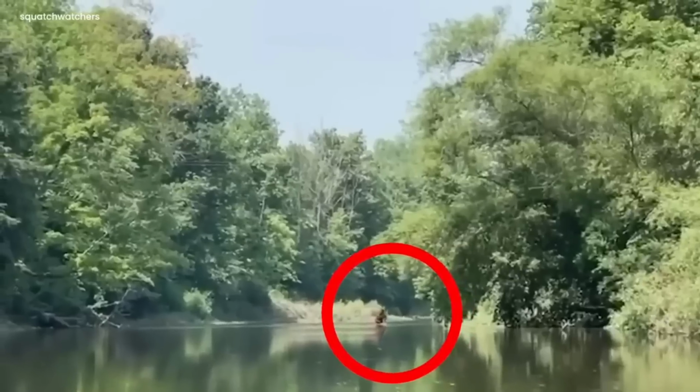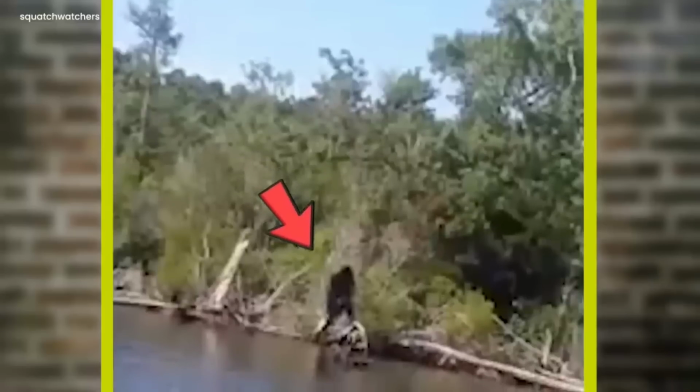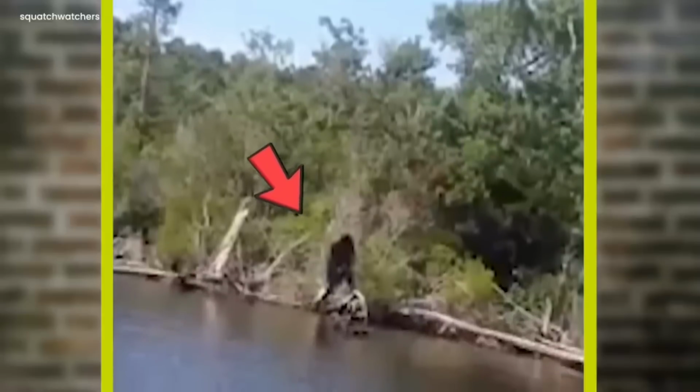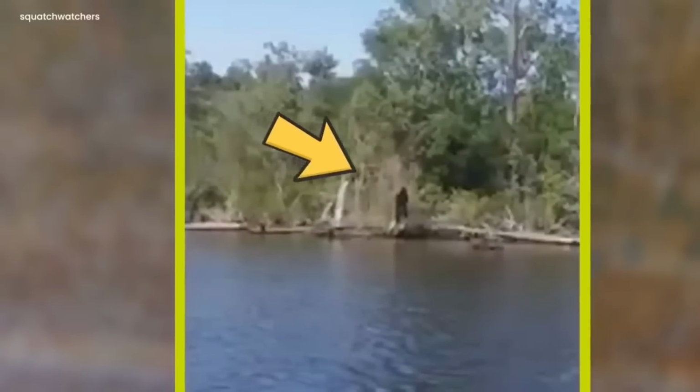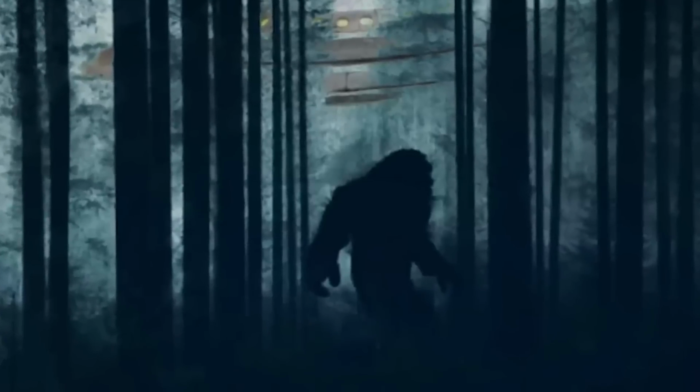Covered in fur, it moved with a clear goal. In its big hands it held something, but nobody could figure out what it was or why it was there. As this mysterious creature walked through the trees, the air felt full of questions. Every step made people wonder, but the leaves in the river stayed silent. The forest, keeping its secrets, watched as the strange figure disappeared into the shadows.